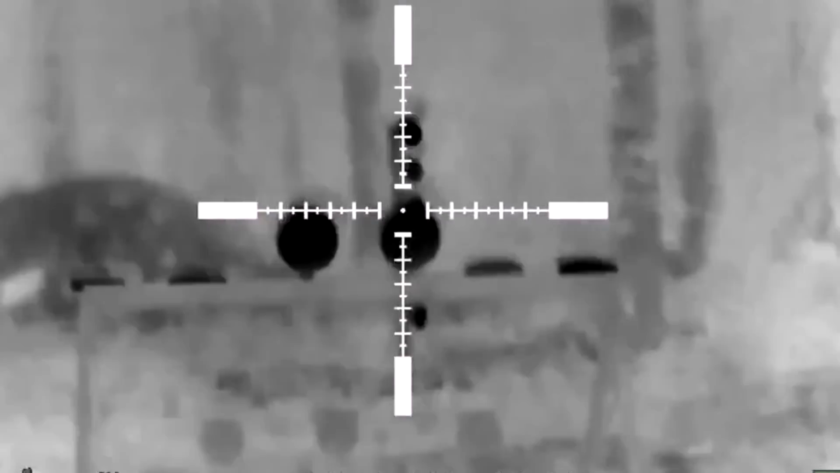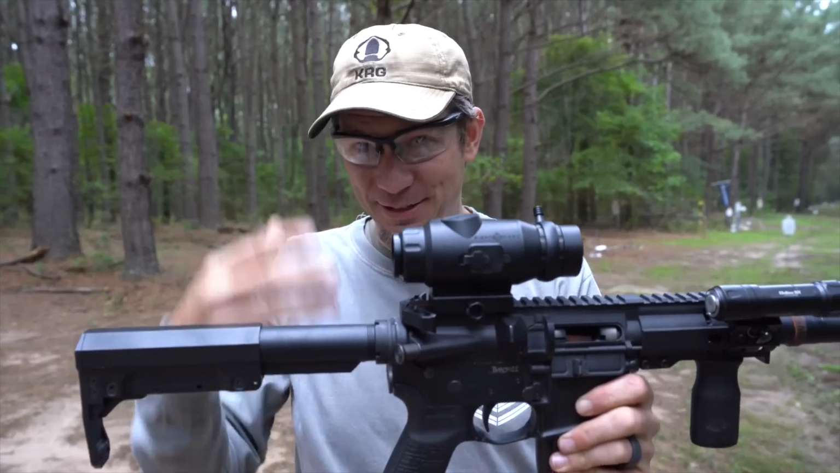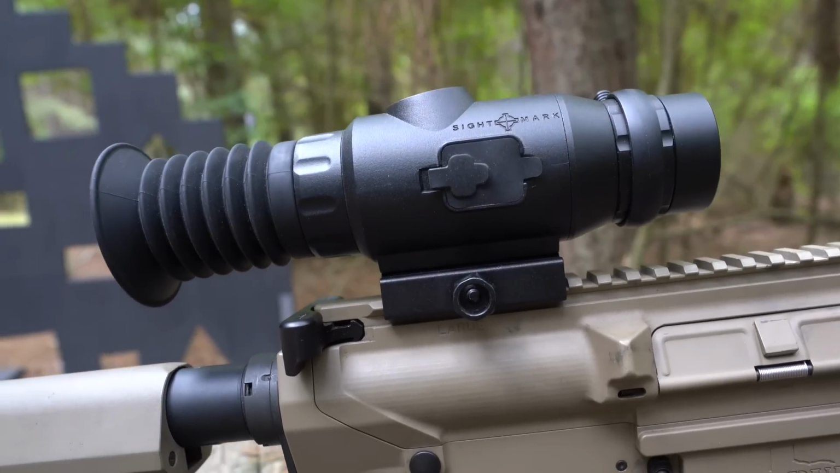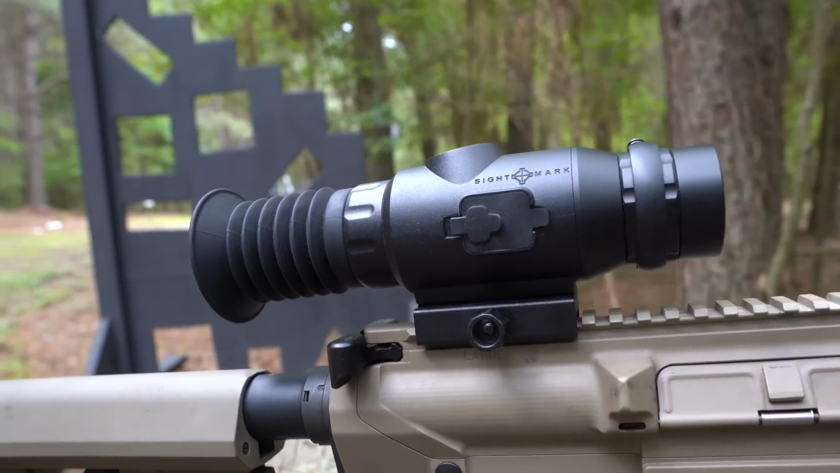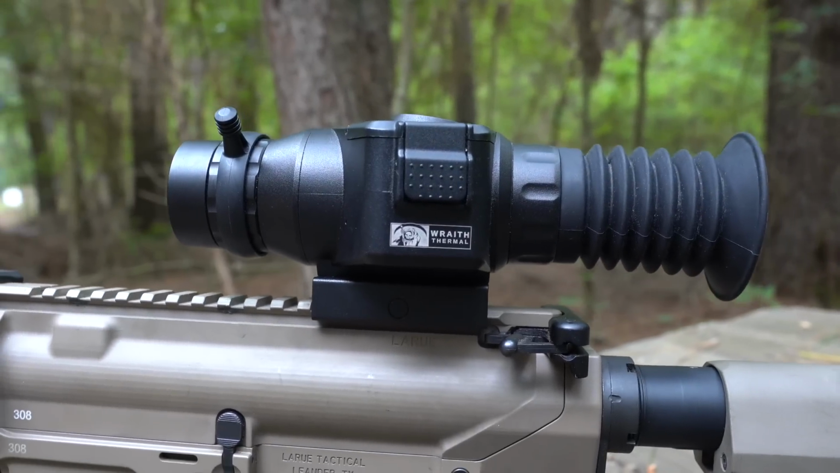Cool when you see bullet fragments in a thermal. Now here's the thing, guys, we've done some thermals before, but this one is brand new, just on the market. It's the Sightmark Wraith thermal. I've been playing with it for about 3 or 4 weeks right now, and I gotta say I'm pretty impressed.